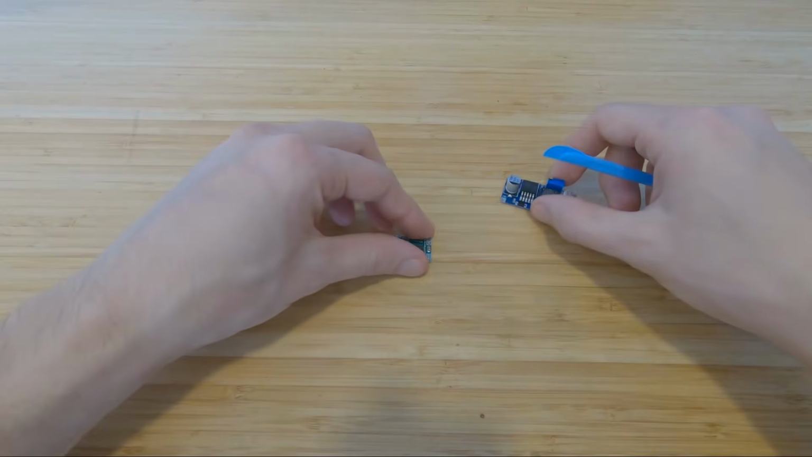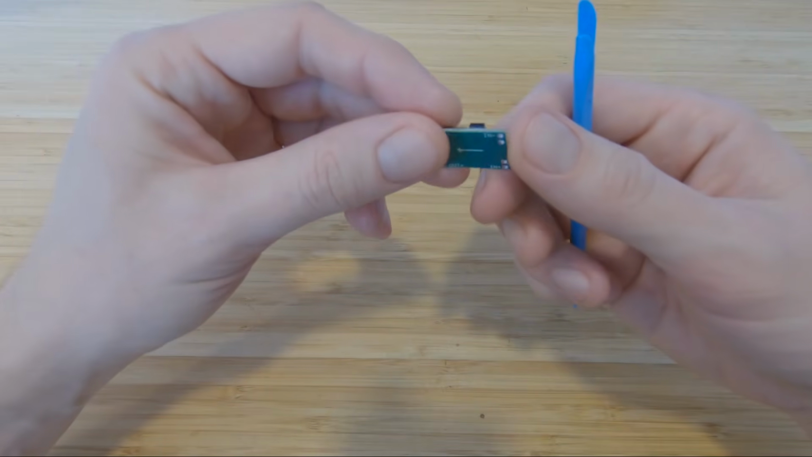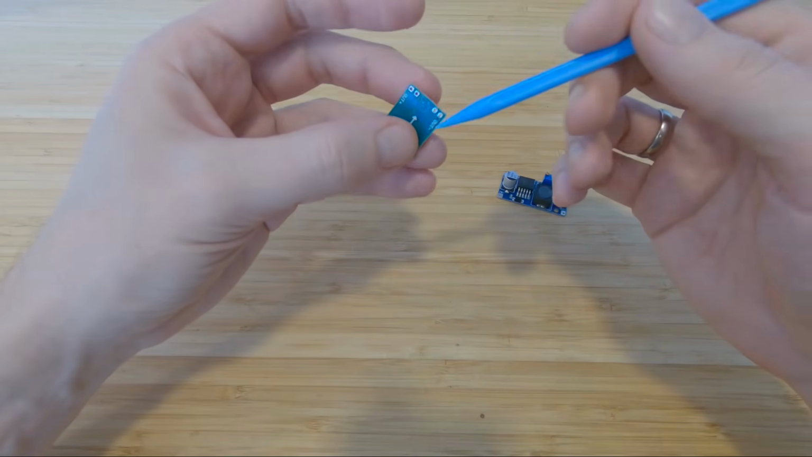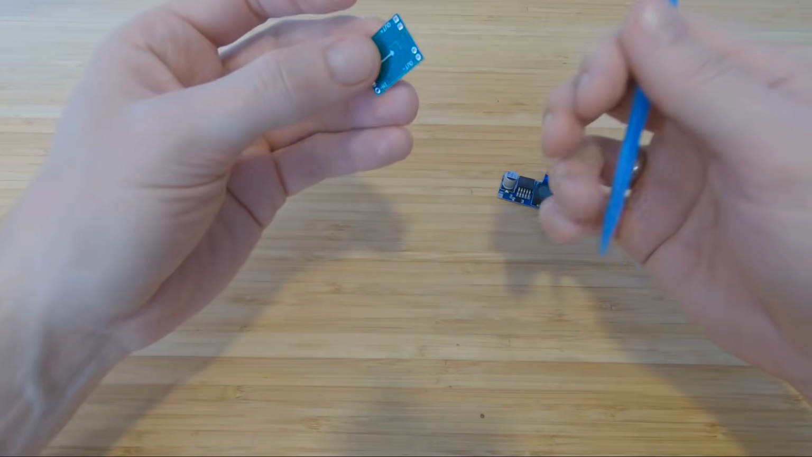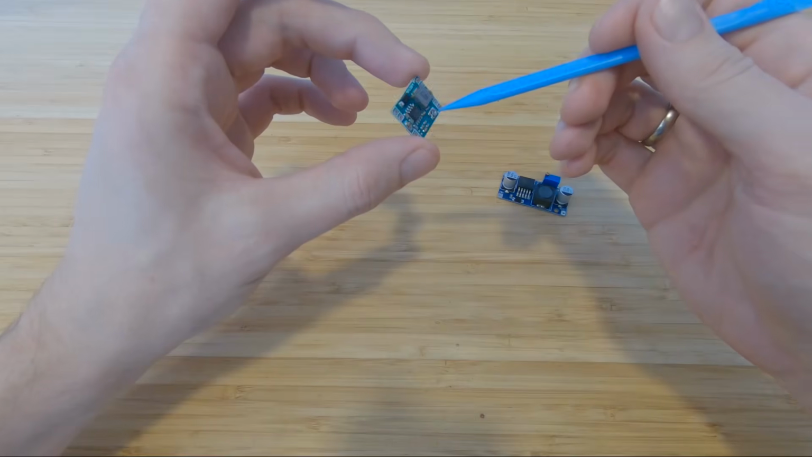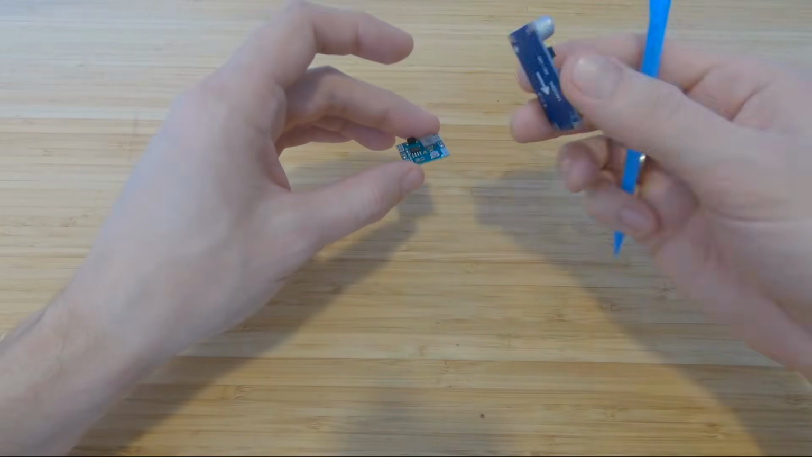So for small projects, this would be a very good asset to use. I don't know the ripple on the output. I don't have the gear to test it, but I would go for 1 amp on this if you need a small size.